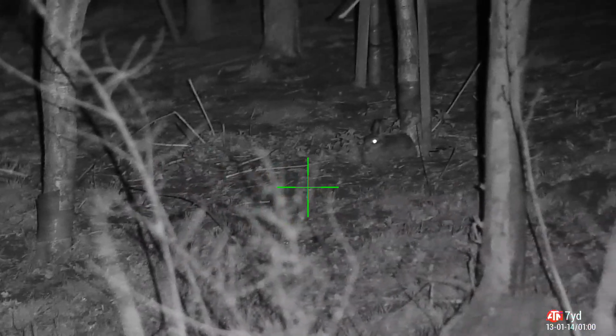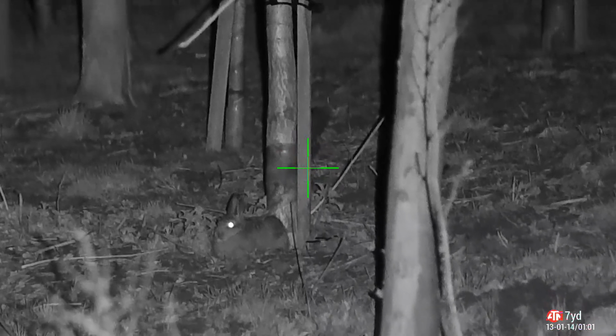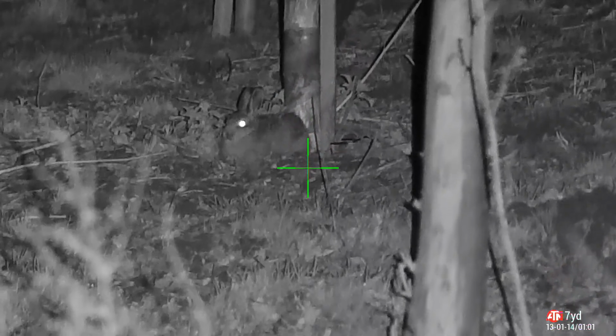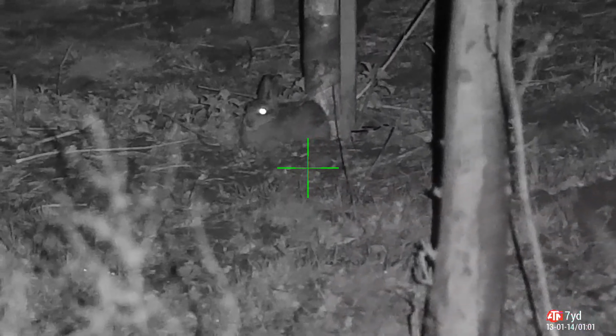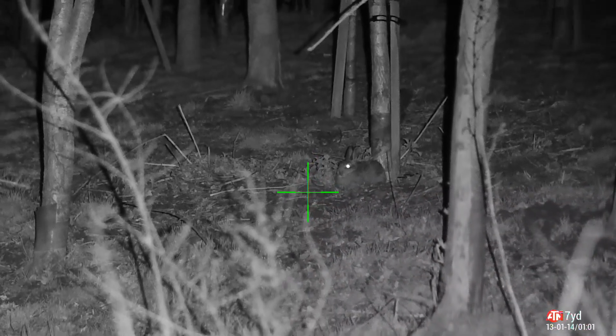Again you can see, oh, I spotted something here. It's a little bunny rabbit. It's coming up to Easter, so I think I'll give this one a pass. I don't want to upset the Easter bunny. It's not a good move for a chocoholic.